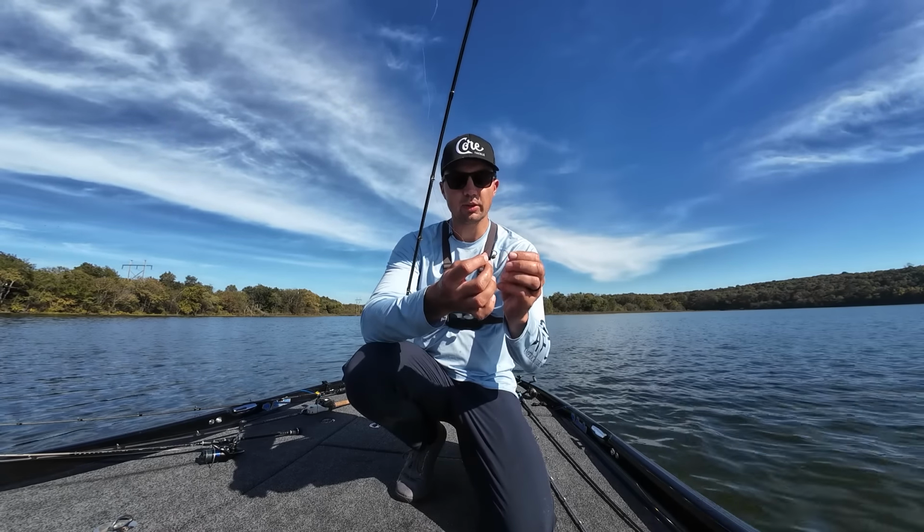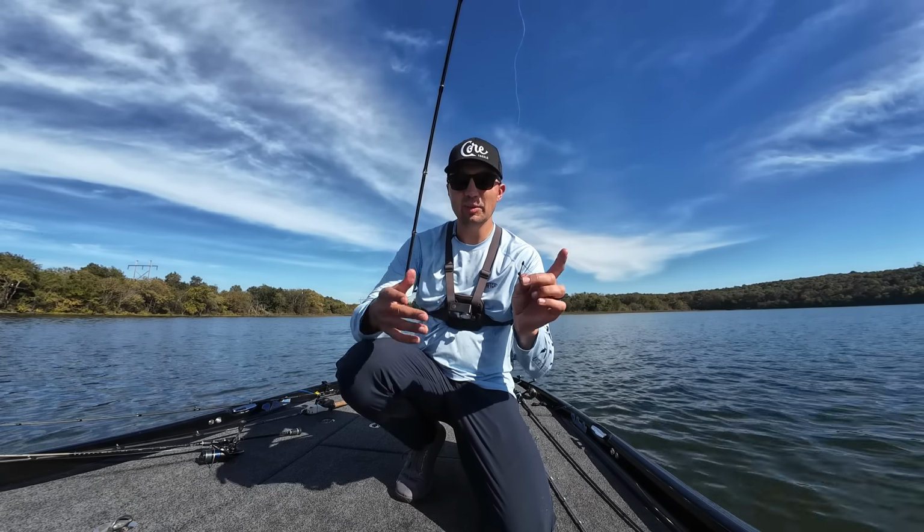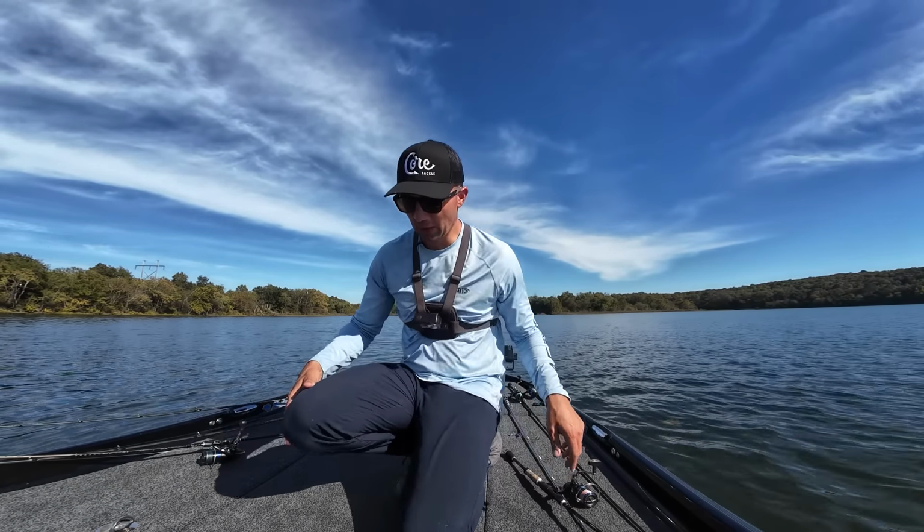So weedless wacky, when you get around the brush more, they still bite it in the middle of the water column, obviously. But the hover rig, I find, is a little bit better when they're just kind of out in the open. And then the weedless wacky on that brush, that's a deadly combo right now.